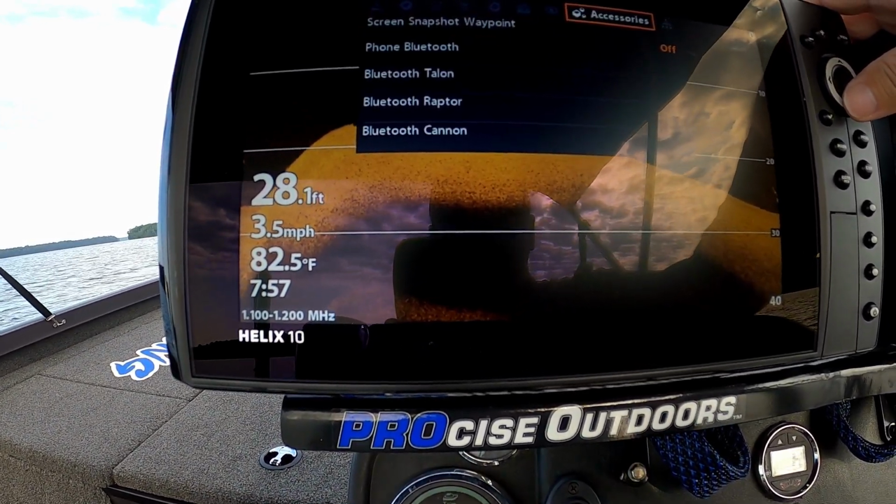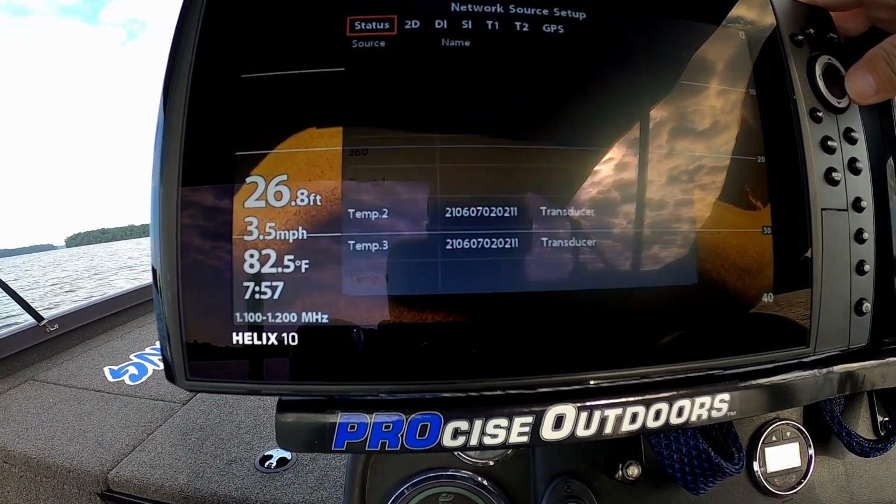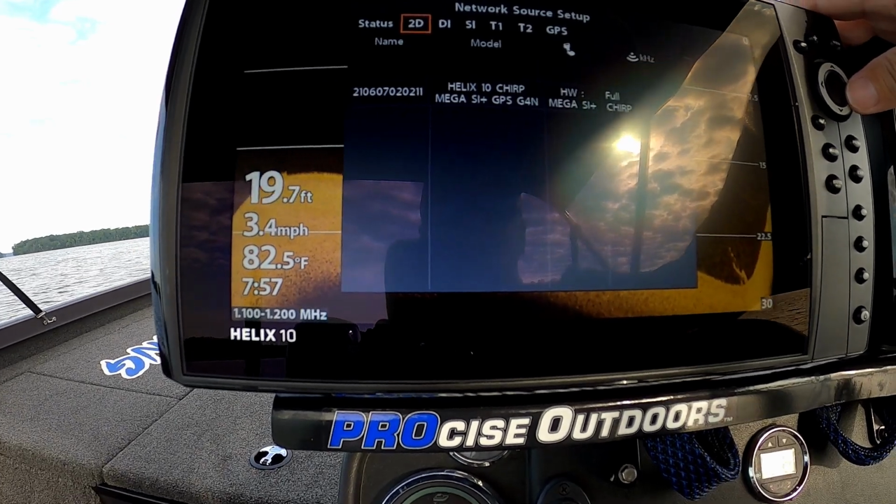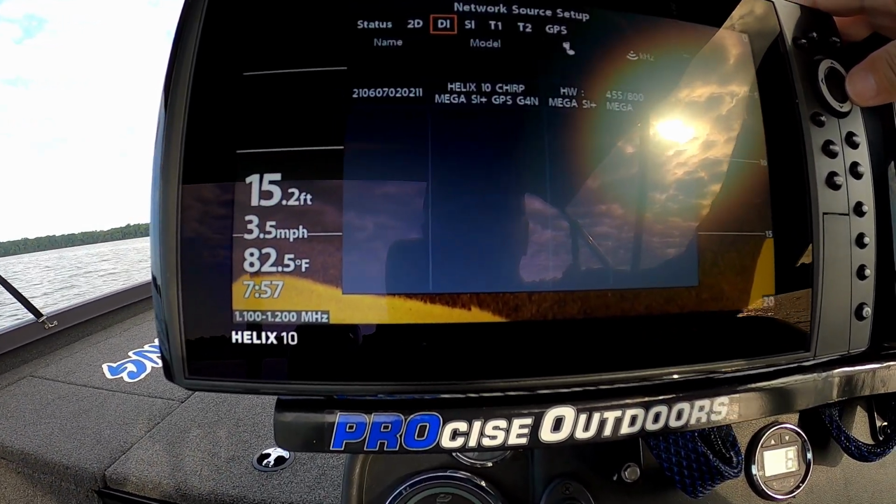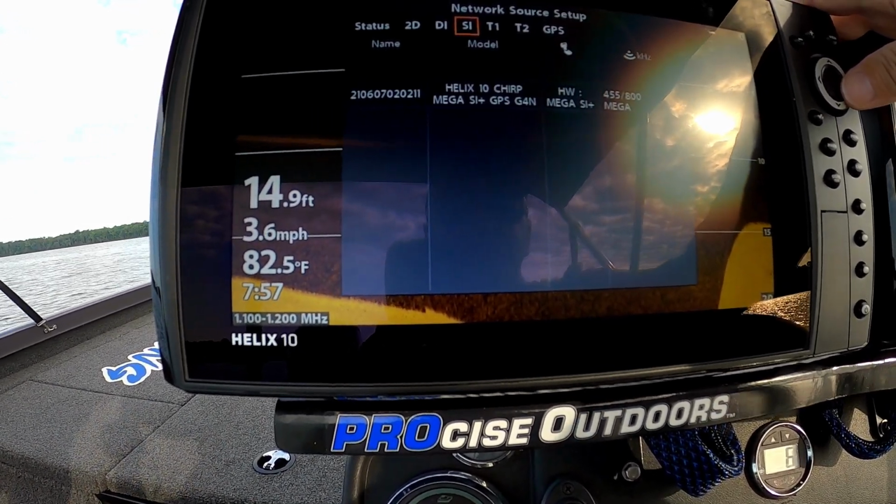Go to our accessories, nothing there, and now we're going to go to network source, check our 2D. That's coming from our G4, DI's coming from our G4, SI's coming from the G4.